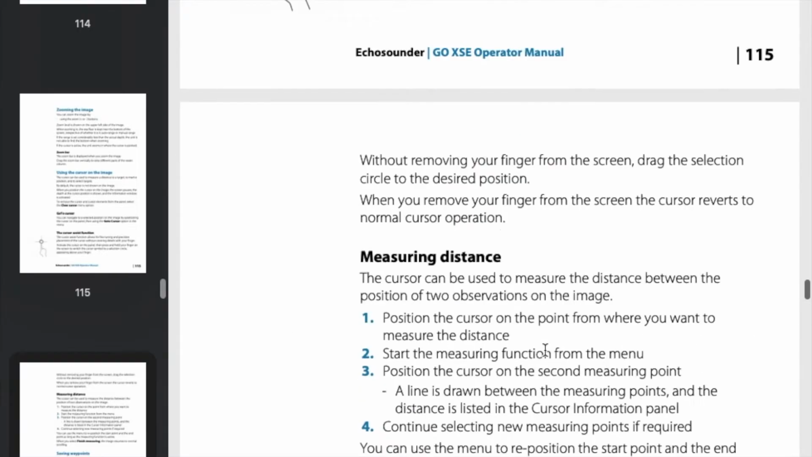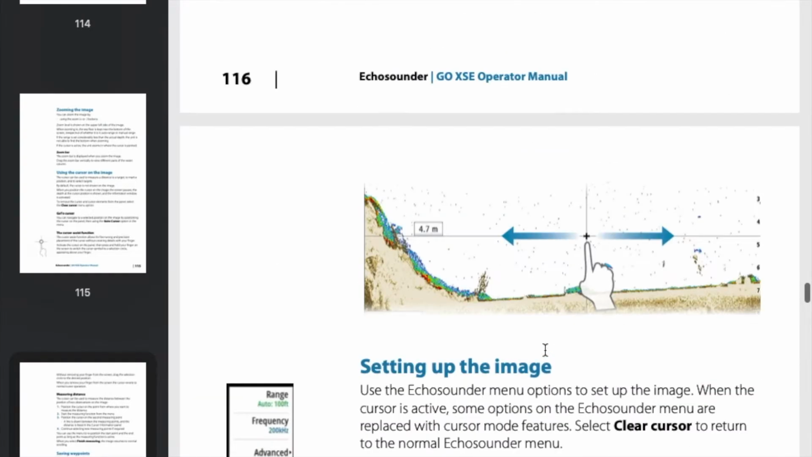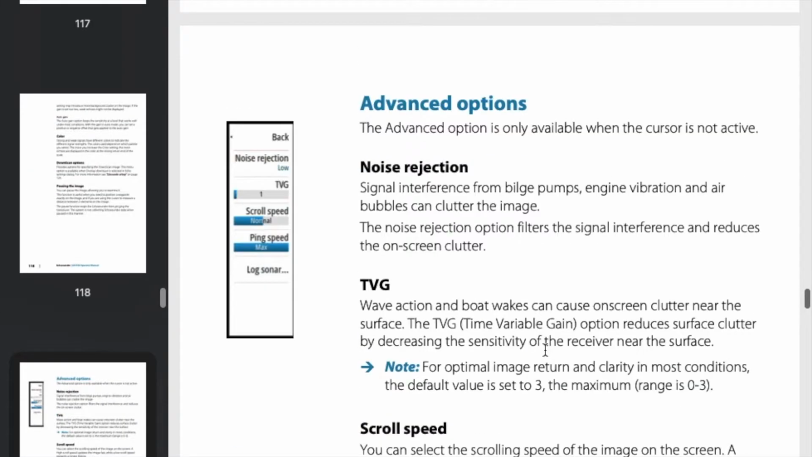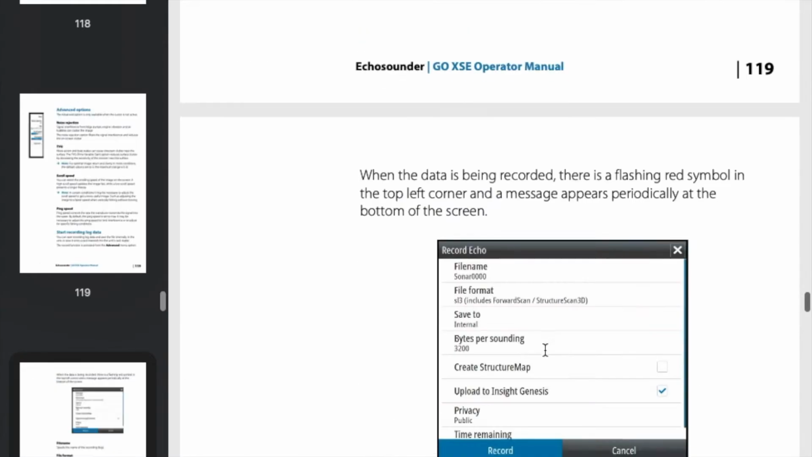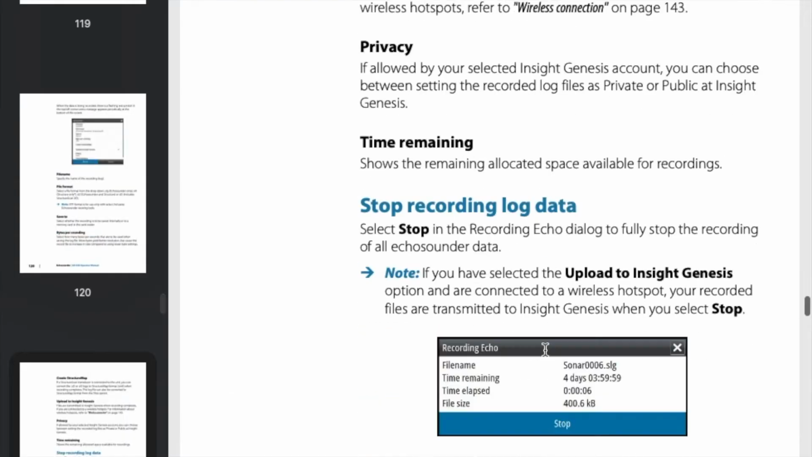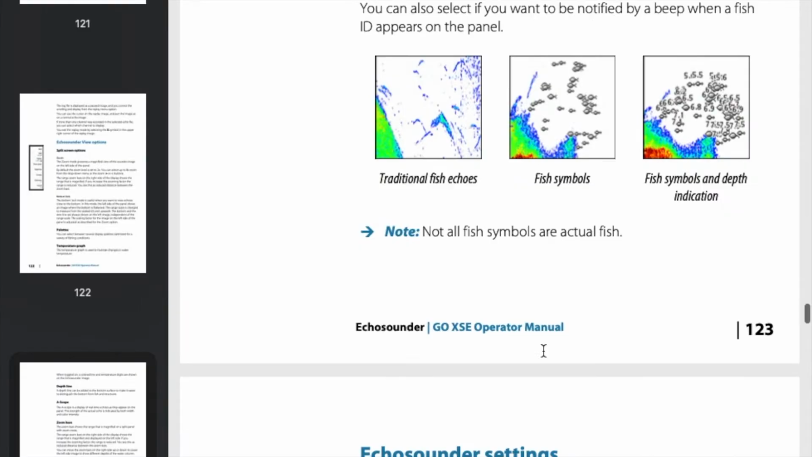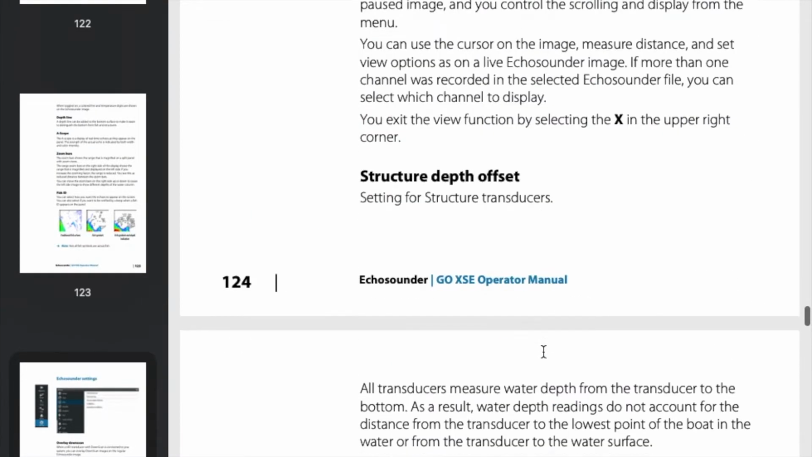As you can see from the manual, there are a lot of things to cover within that to set it up properly and also to understand everything that you're looking at. So this video is going to be just covering the Echo portion, and we'll have a couple of shorter videos following with the side scan and the down scan.